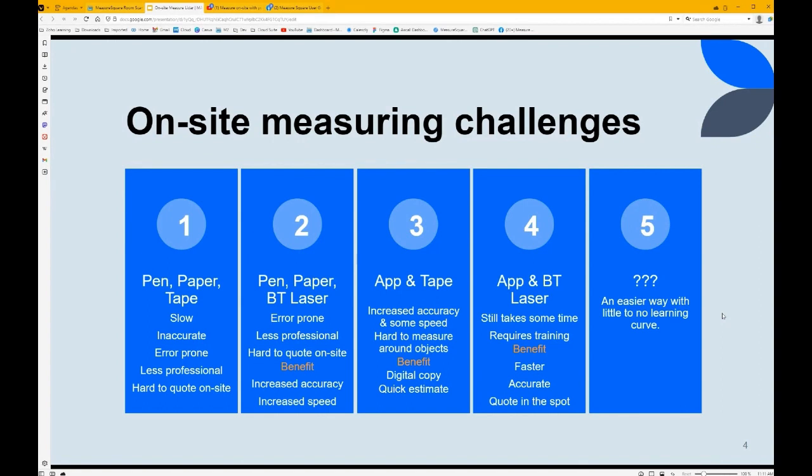There's going to be some learning curve with learning an application. We try to make our applications as easy and user friendly as possible. We offer a lot of training, but there's always going to be a learning curve. It takes time to learn a new device for anything. But the benefit, once you start using an application, even with tape, is you have your digital copy of that floor plan. You can manipulate it very easily after you leave. If someone measured for carpet, but now they want laminate or tile, it's very easy to make those changes within the software.